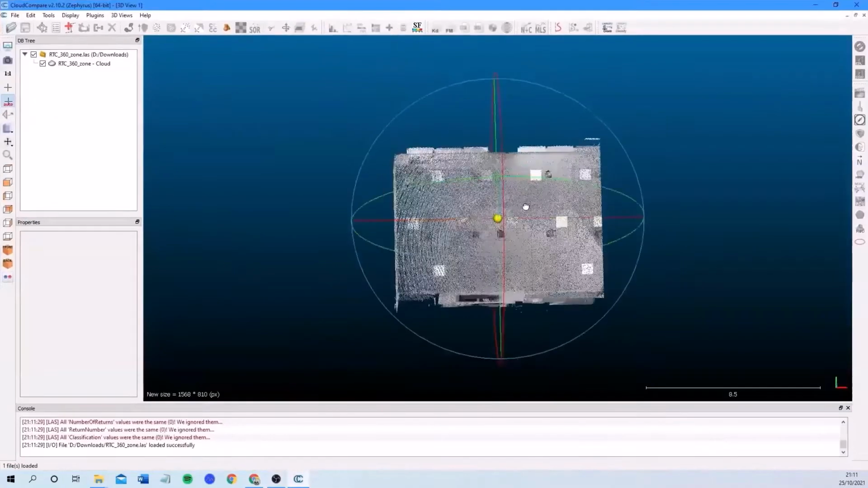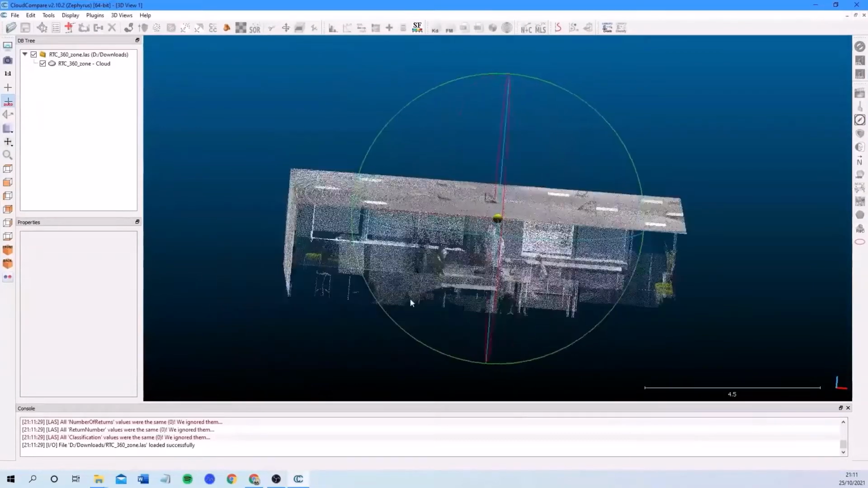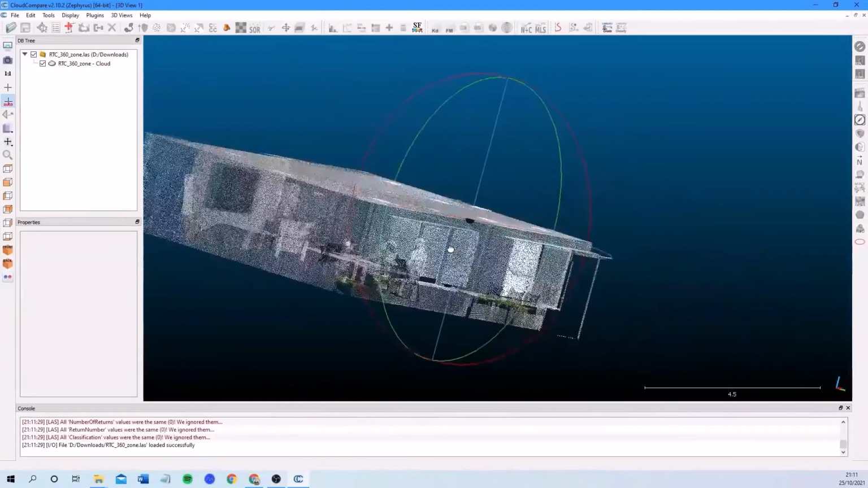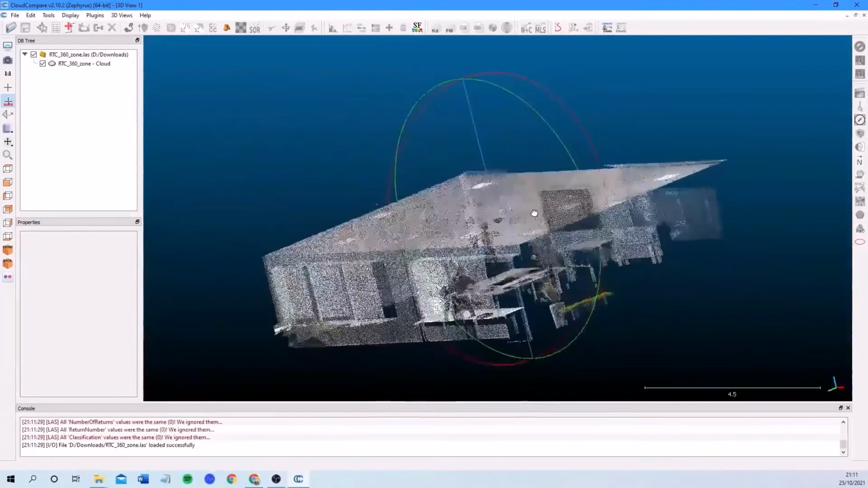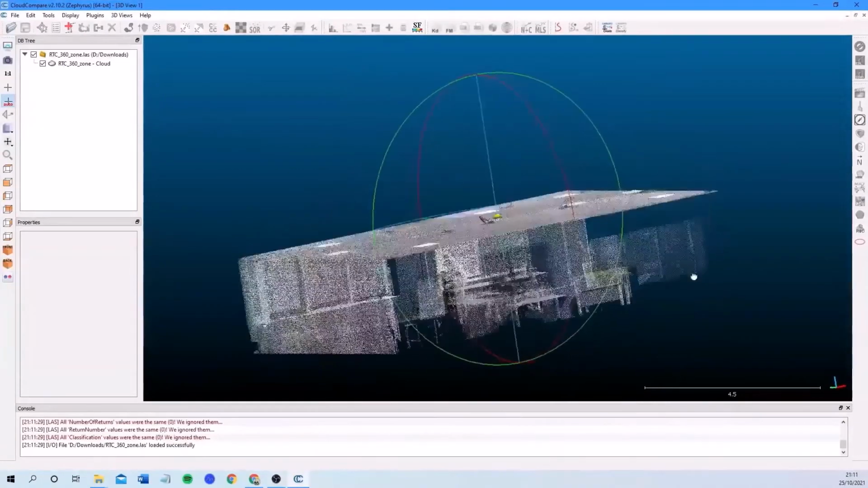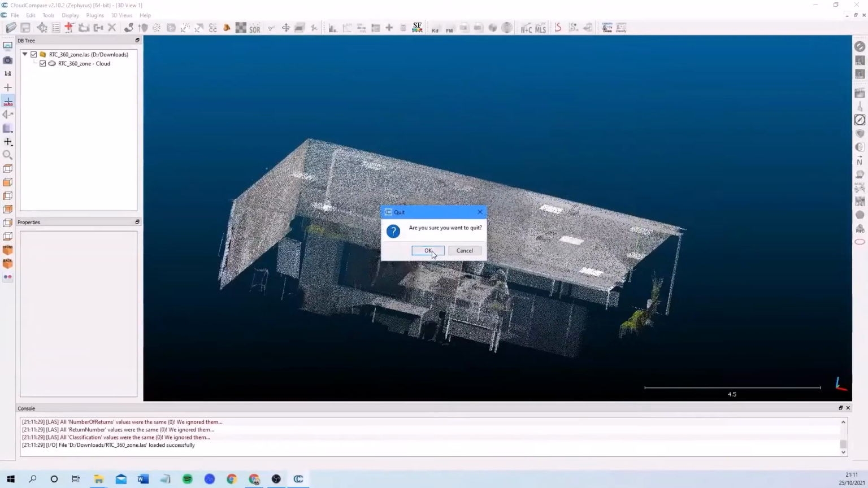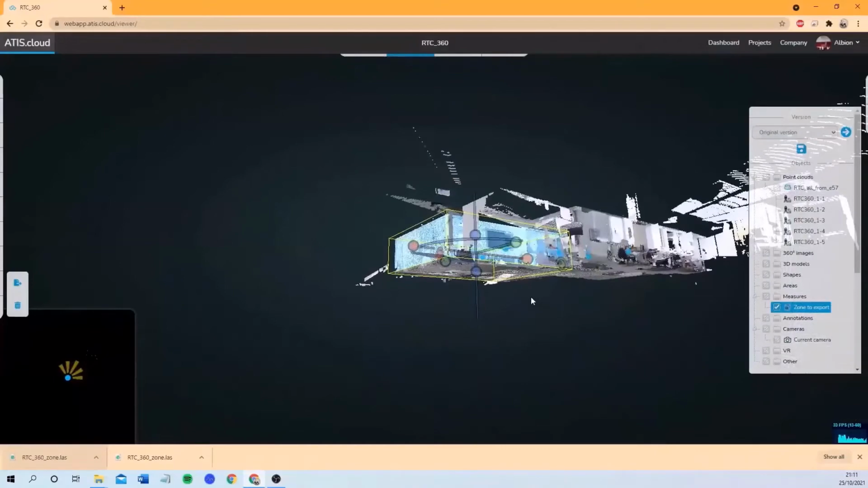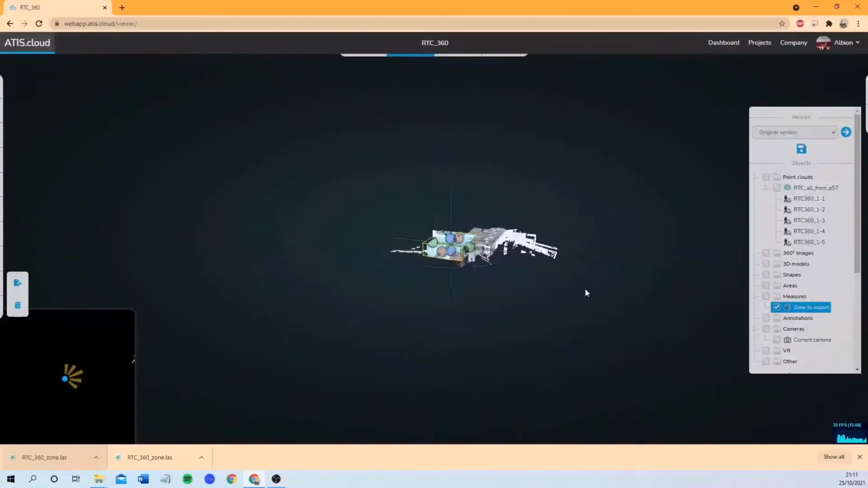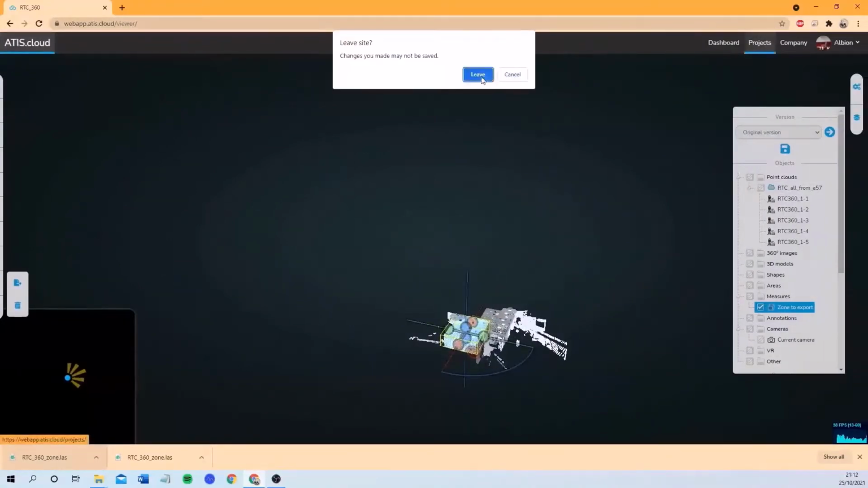Yes, so here we can see that I was able to extract the data in less than 30 seconds. And for example, if I need to do the modeling, I can do the modeling only on this one instead of having the whole project. So thanks to ATIScloud, you'll be able to export this kind of data very fast in the formats that you need to work on, if you need recap or E57, for example. So this is an example for the static scan.